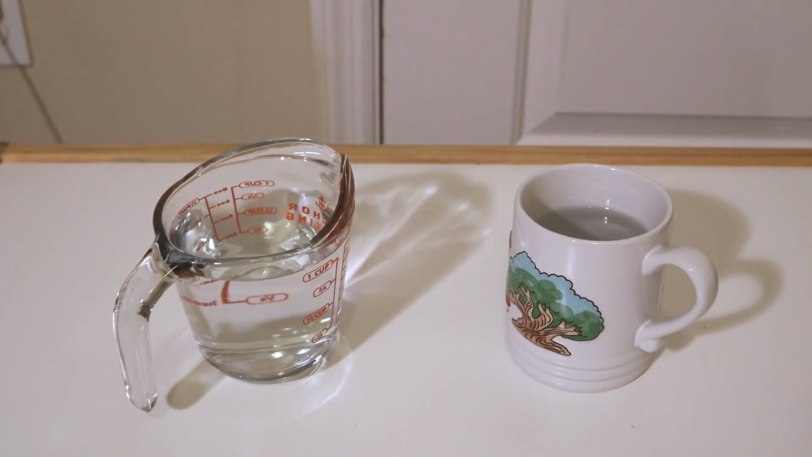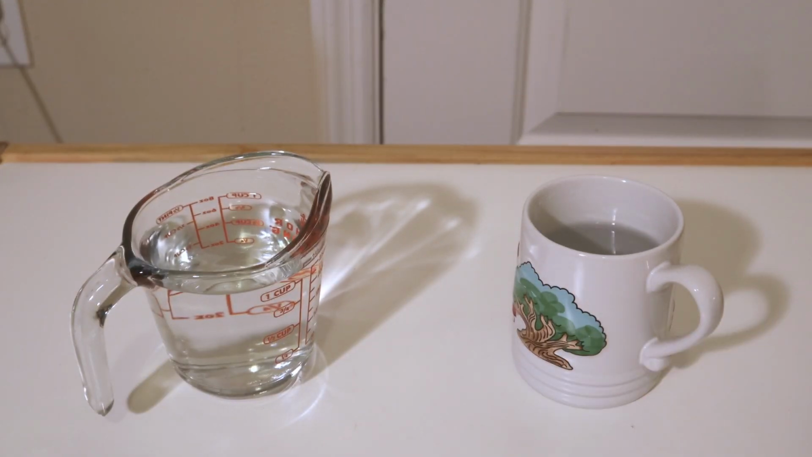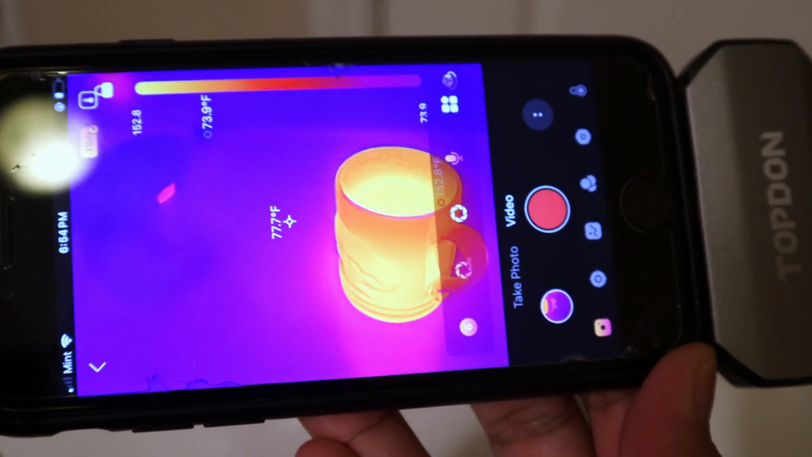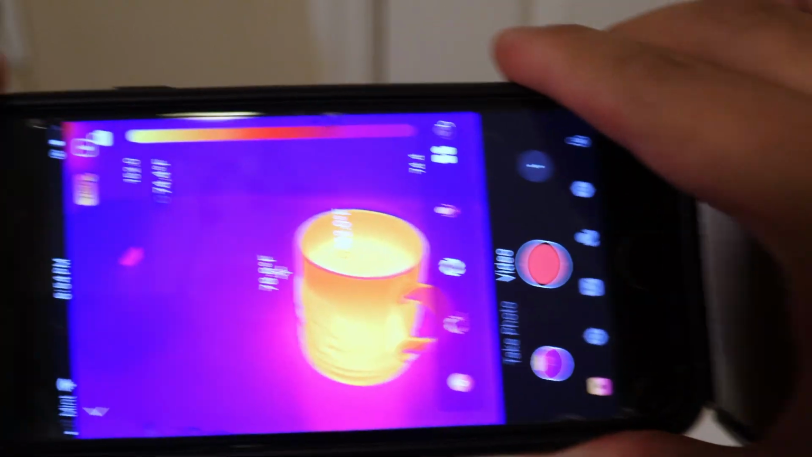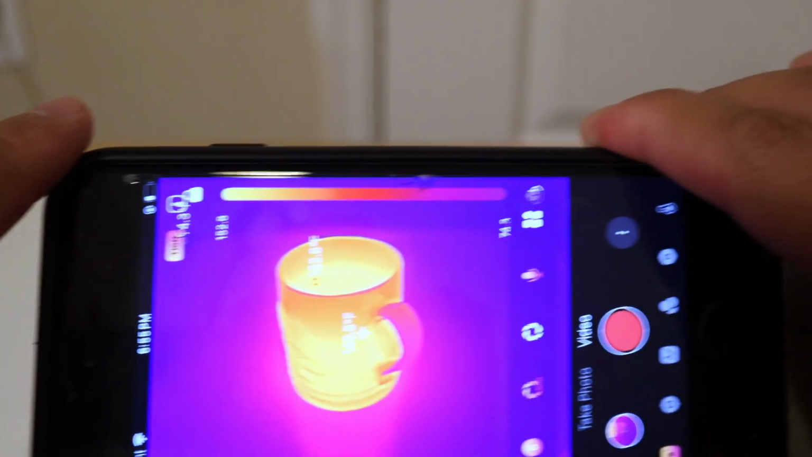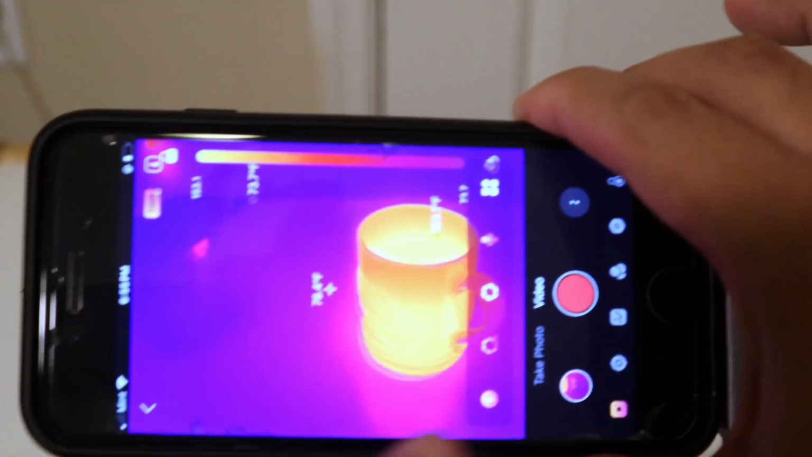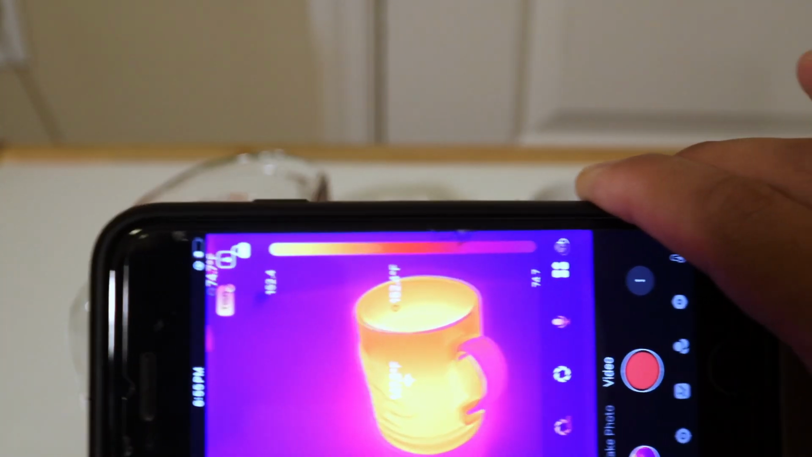All right guys, so here in front of us we have a glass measuring cup full of cold water, and this one is just recently boiled water. I think one of the first points we need to make is that thermal imaging not only works for the hot stuff, which is what it's traditionally used for, but it can also be used to detect cold. One thing you want to keep in mind is that it's not going to be the smoothest movements. As you can see, there's a bit of a lag there, but for the convenience of something as small as this, and for the accuracy, honestly, even with this slow lag, you can tell that it's giving you accurate readings.